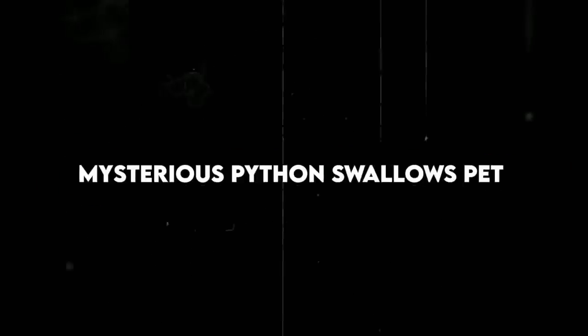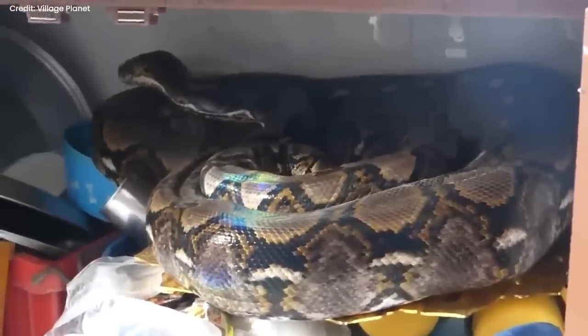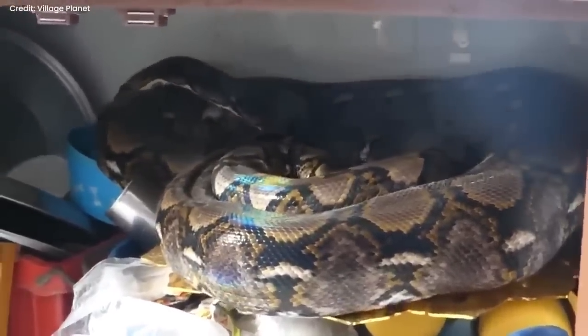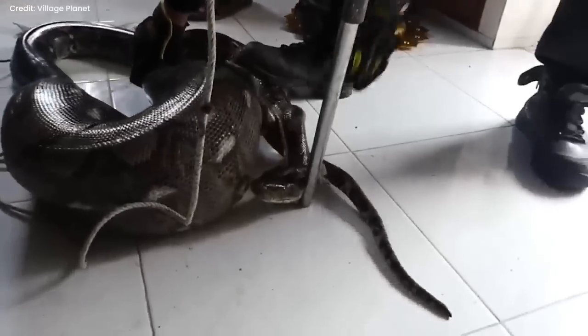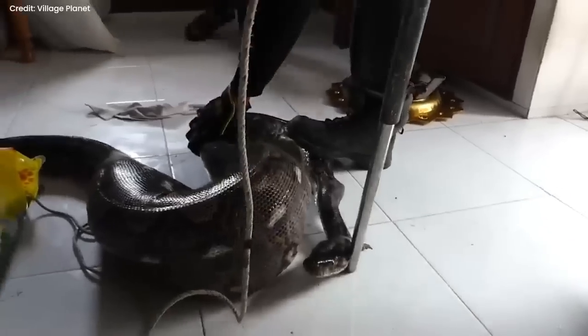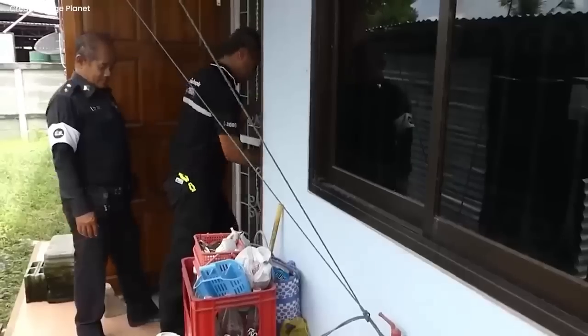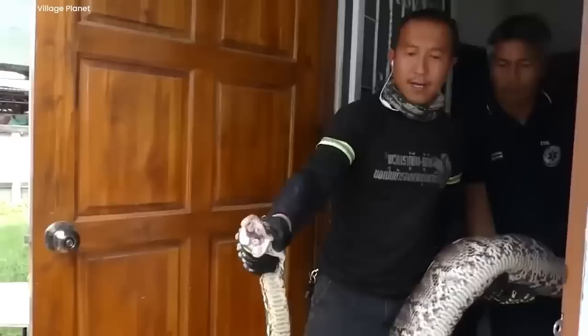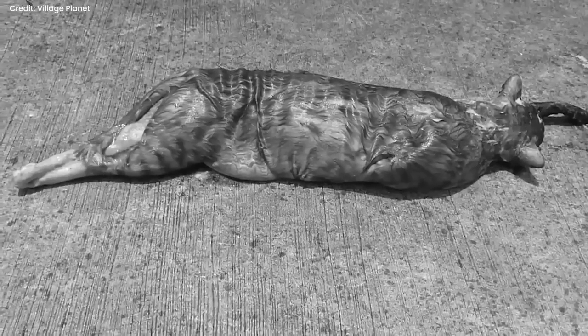Mysterious python swallows pet. In the bright daytime, a hidden camera caught something super strange in a regular home. There was a loud cry for help, and it got everyone pretty rattled. A mysterious rescue squad showed up, all sneaky like ghostly protectors. They found a huge python that had eaten the family cat, which was a real heartbreaker.